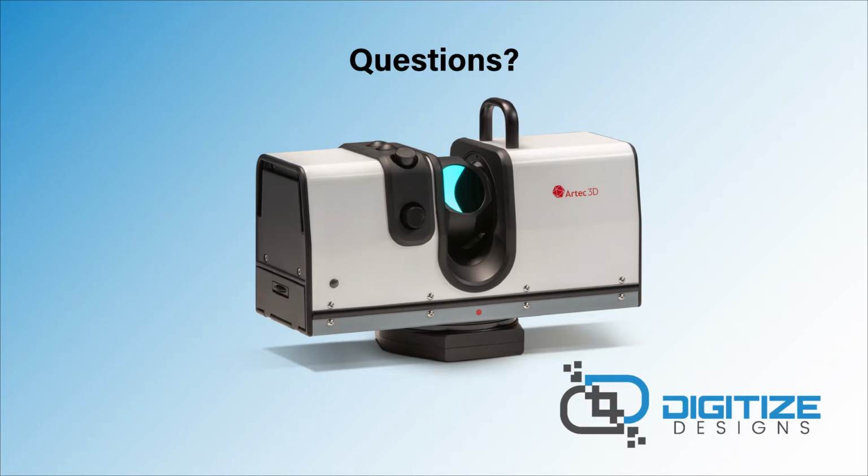Can you scan in the rain? No, unfortunately, you cannot. So these are not weatherproof. These are still metrology devices. So you would not want to scan in an extremely humid environment that's precipitating or rain. That would be no good.